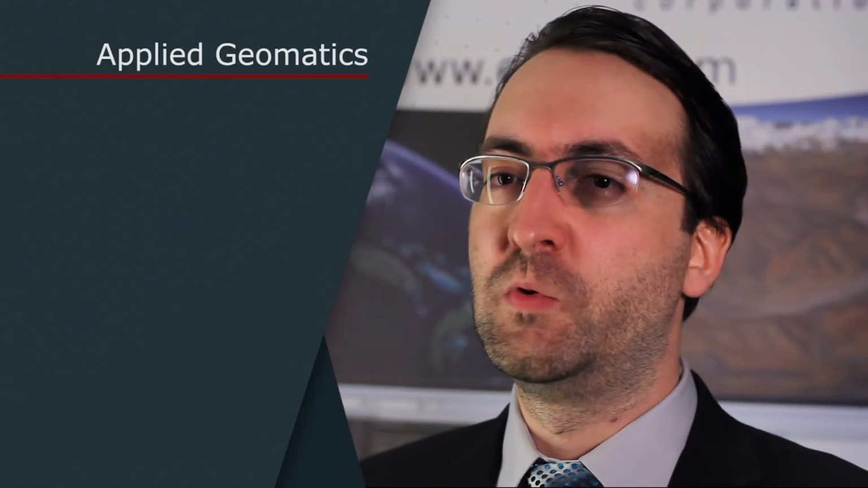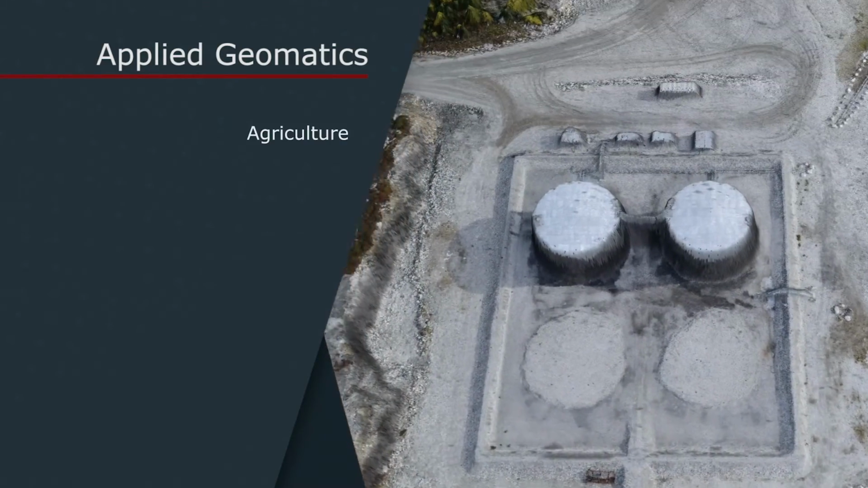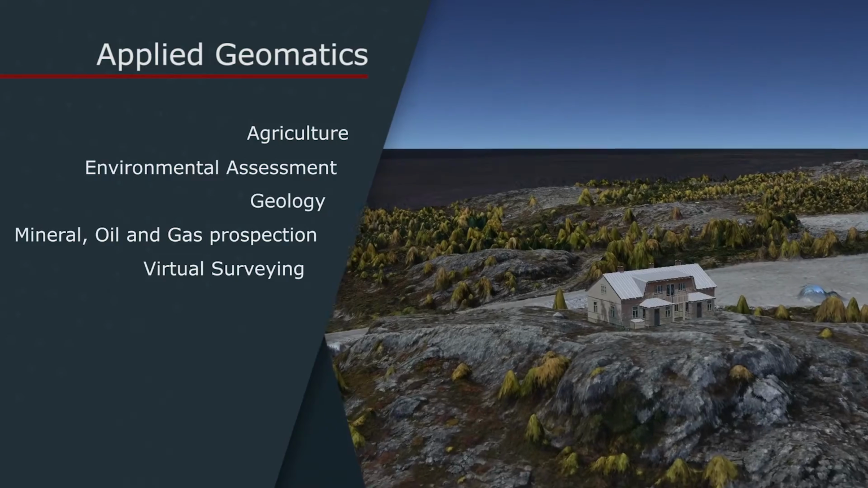Our technology would be ideal for various domains of applied geomatics, including agriculture, environmental assessment, geology, mineral, oil and gas prospection, and virtual surveying. We look forward to helping you build a solution perfectly suited to your particular needs.